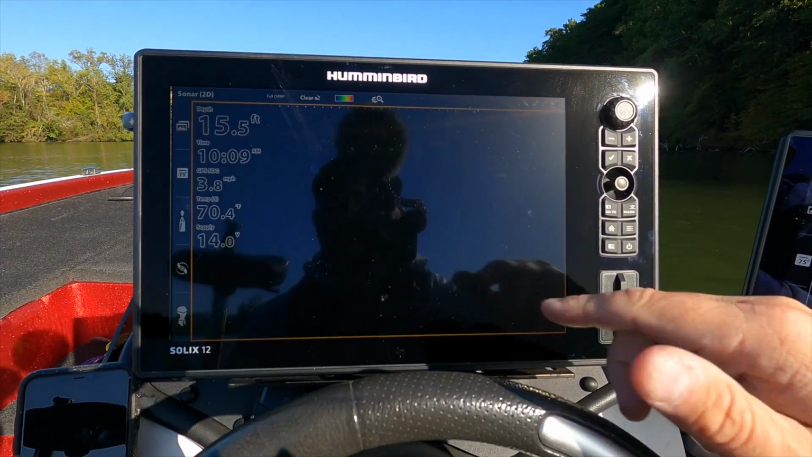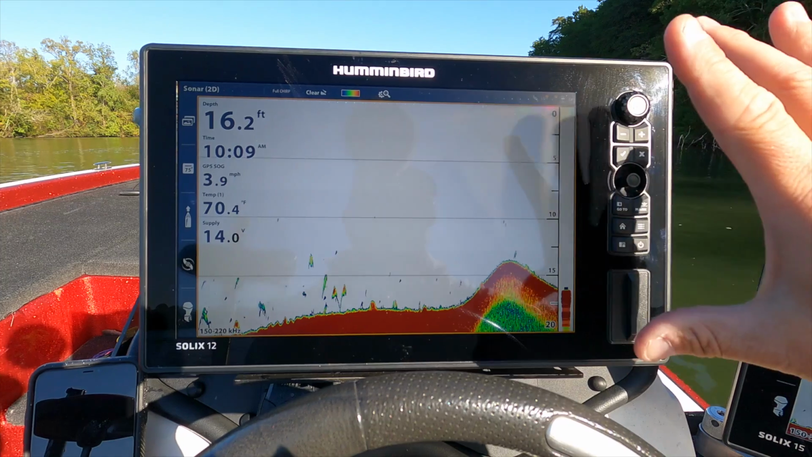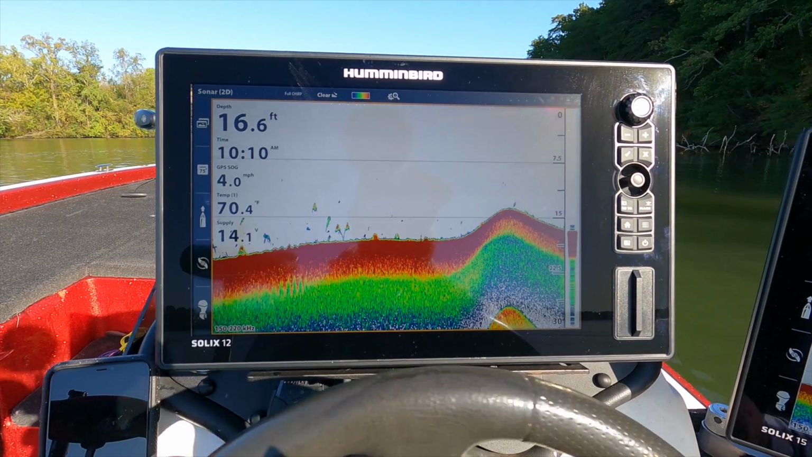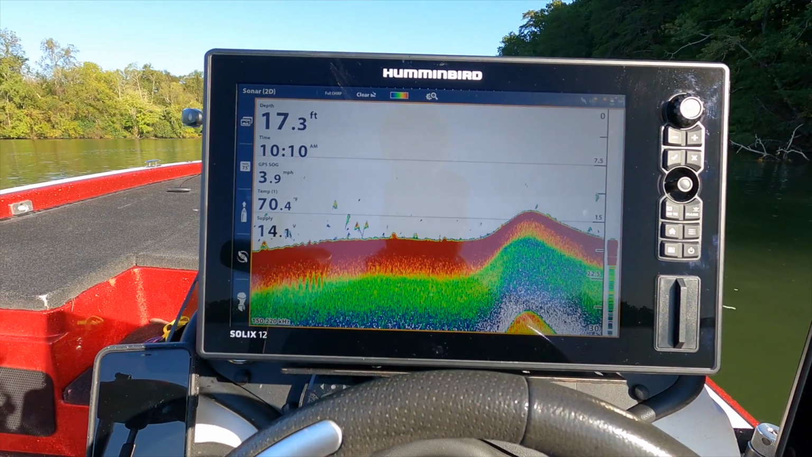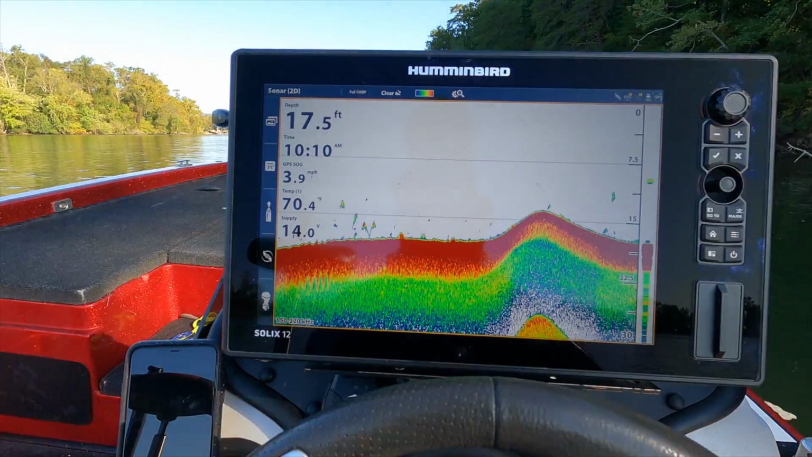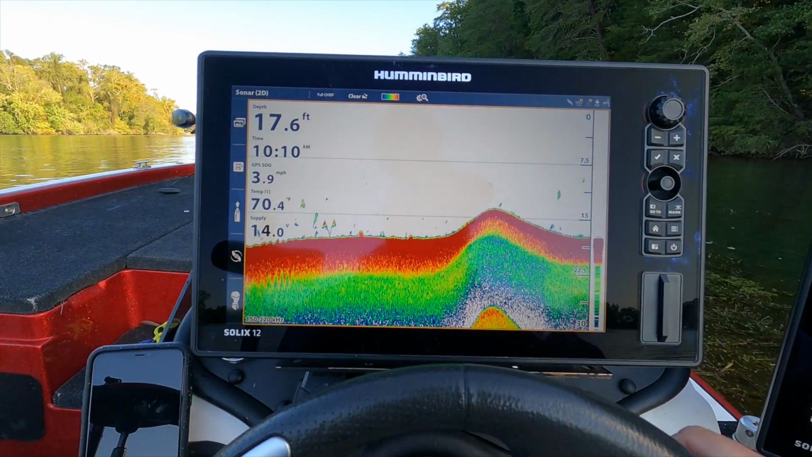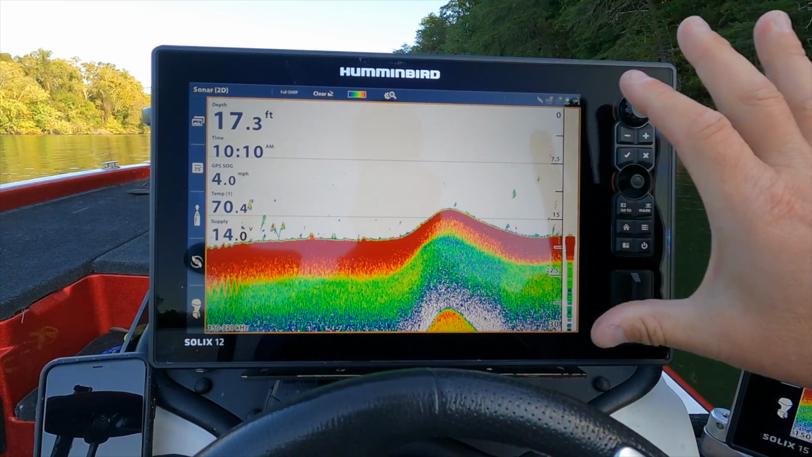So let's get this over here, clear it off. So this is gonna be your bottom readout. That is gonna be your depth. Now for some of you guys, this is really review. This is information that you already know. Some people don't know this at all, and we're doing this video for everybody. So if you're a first-time boat owner with a 5-inch entry-level sonar unit, this is gonna be your depth.